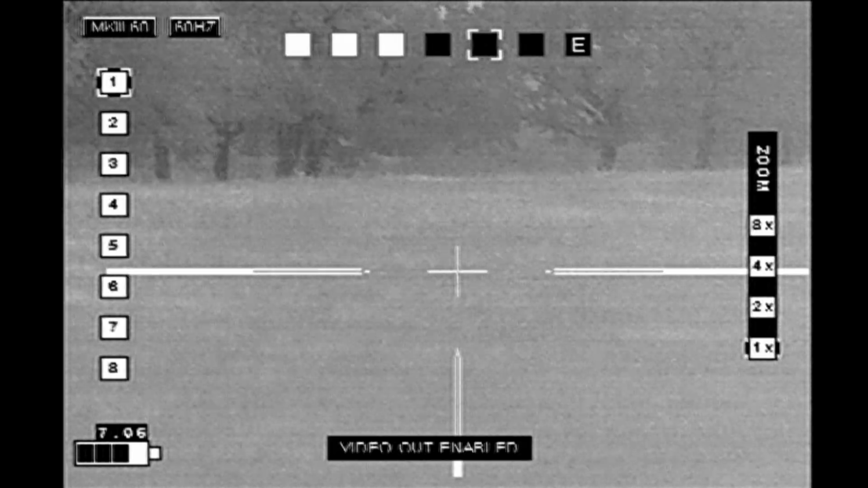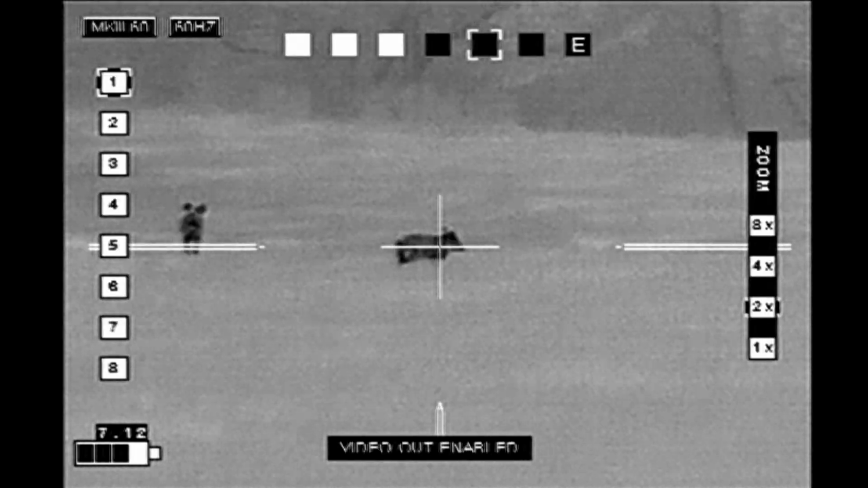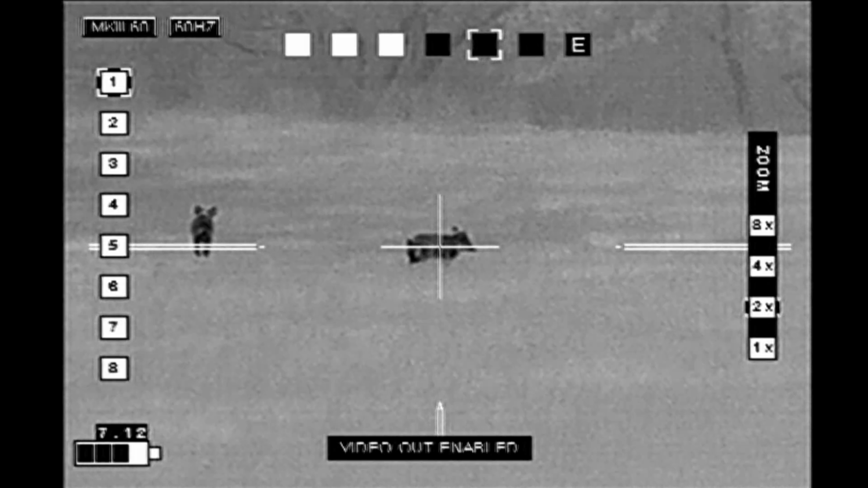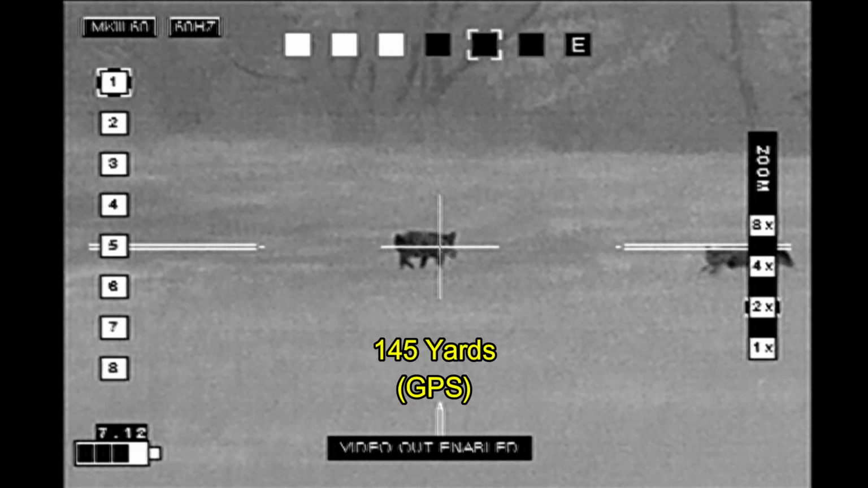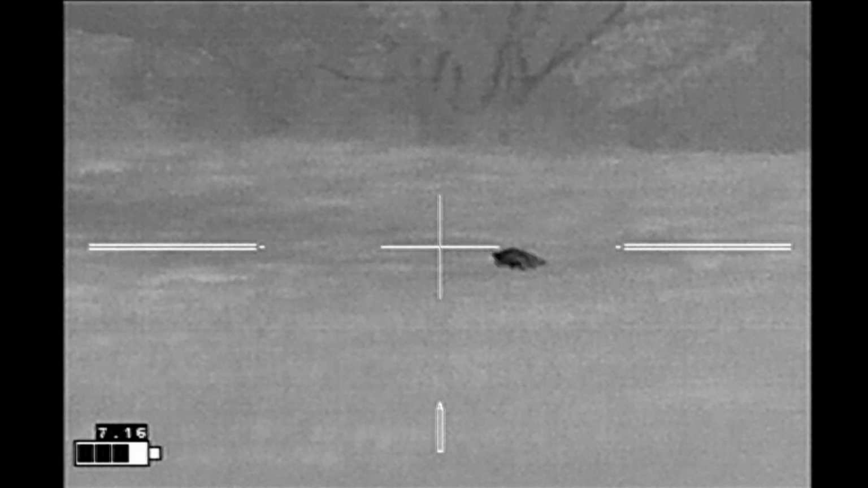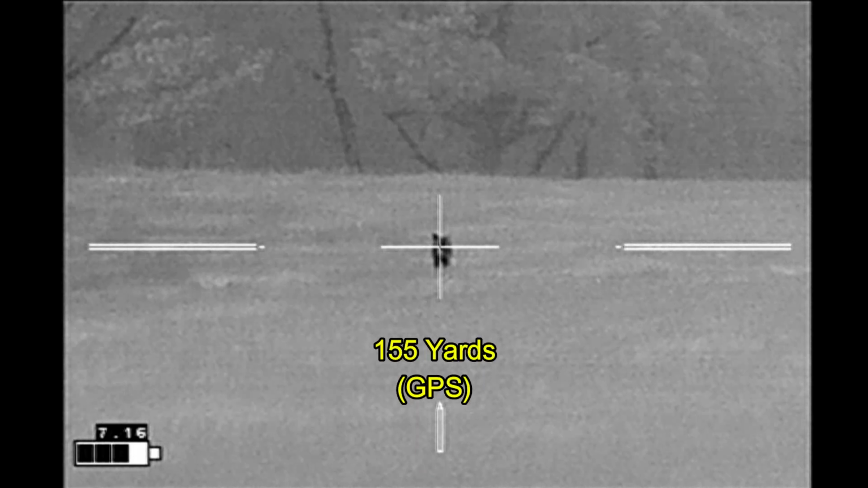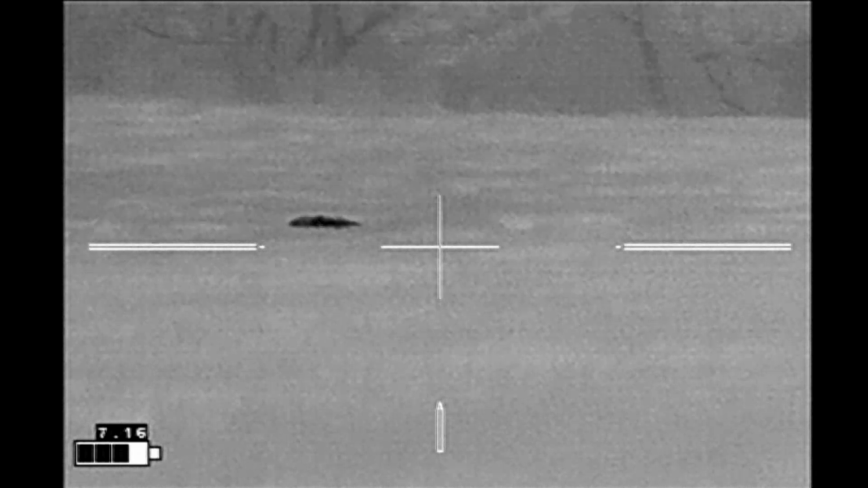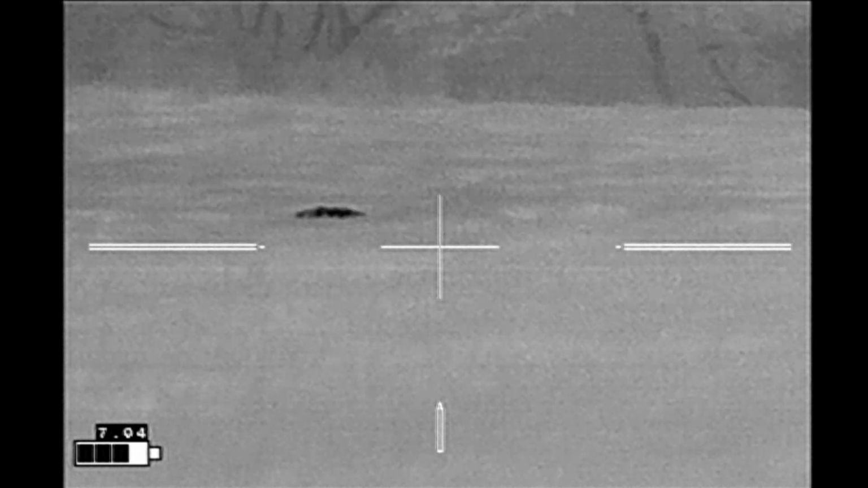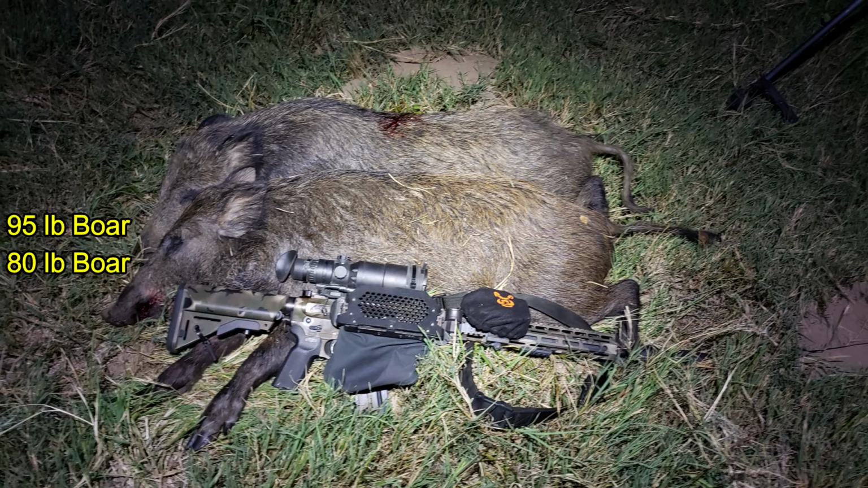So I break down my gear and go looking for the sow. When I come across the other 2 hogs, I get set up again. One hog down. 2 hogs down. I did search for the sow, but no luck on her. But these 2 were both boars coming in at 80 and 95 pounds.